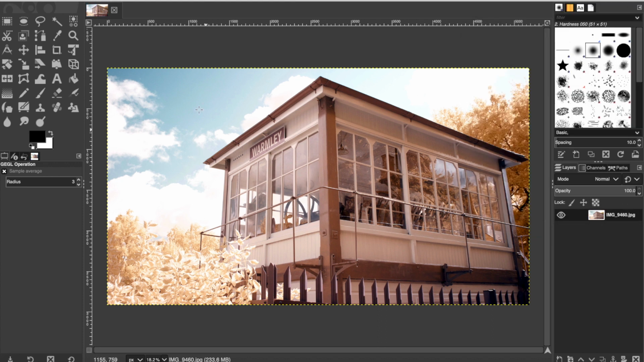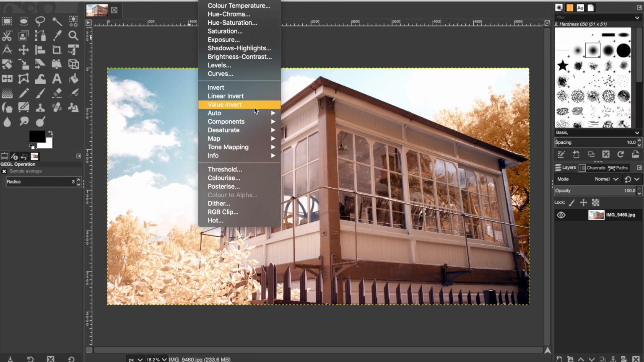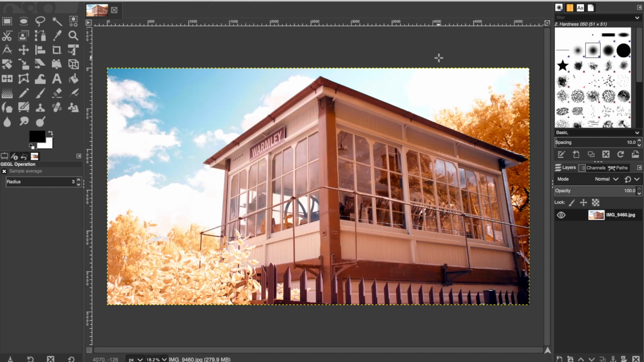Then click OK, and this is what we get. This is what our photo looks like now after it has been processed. As simple as that. We haven't added anything to it. Now if you want to, you can add a little bit of color. Just automatic color enhance, and bang, there is your finished article. Literally once you've got that preset set, it'll take you about 5 or 10 seconds per photo.